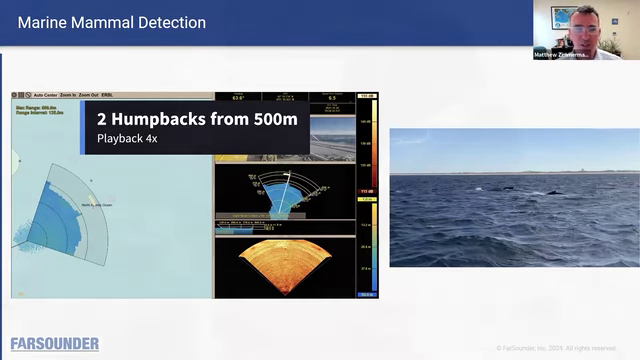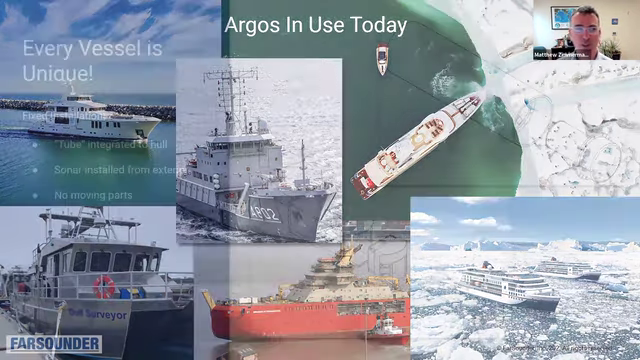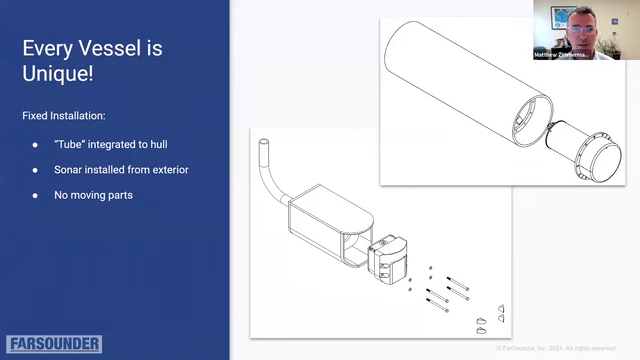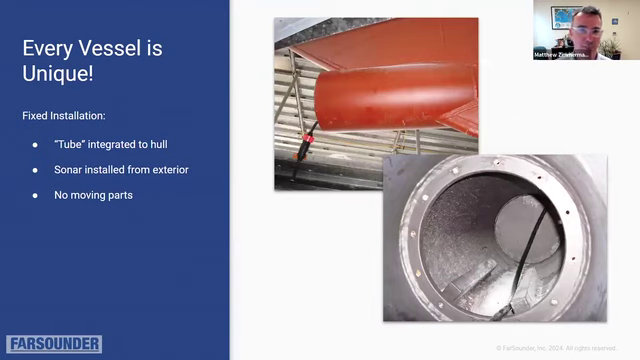So our equipment is installed on a wide range of vessels today all around the world: yachts, cruise ships, coast guards, research vessels. We did a temporary installation on board your vessel, the Gulf Surveyor, a couple summers ago. So we've done a lot of different things in a lot of different places. And in most cases, though every vessel is unique, they all follow our same basic installation concept, which is integrating a fairing to the hull, and that fairing is essentially a tube, and then installing the sonar transducer module into the front of that tube facing forward. Every vessel is pretty unique, but the concept is pretty much the same.